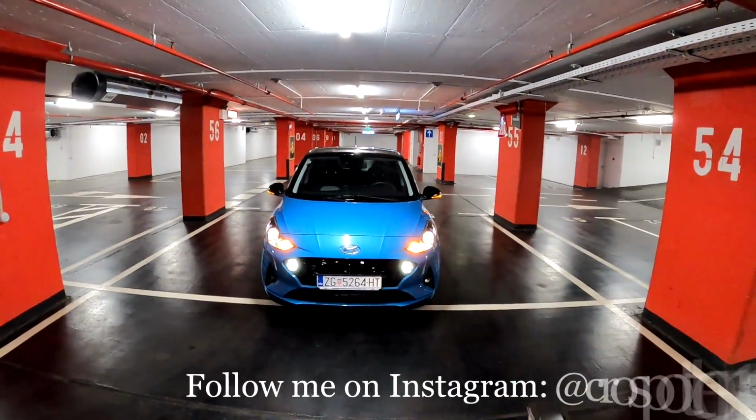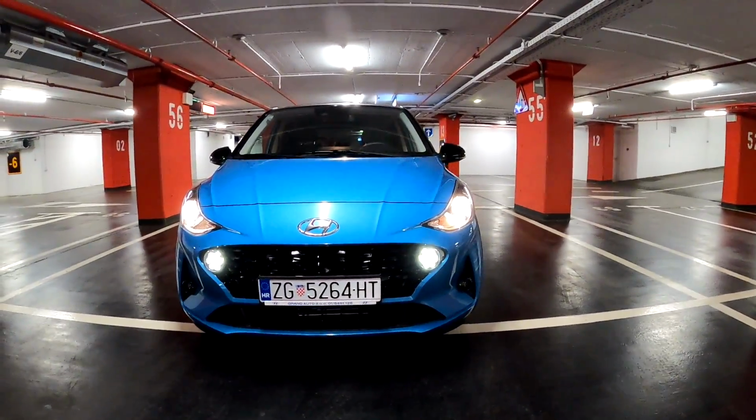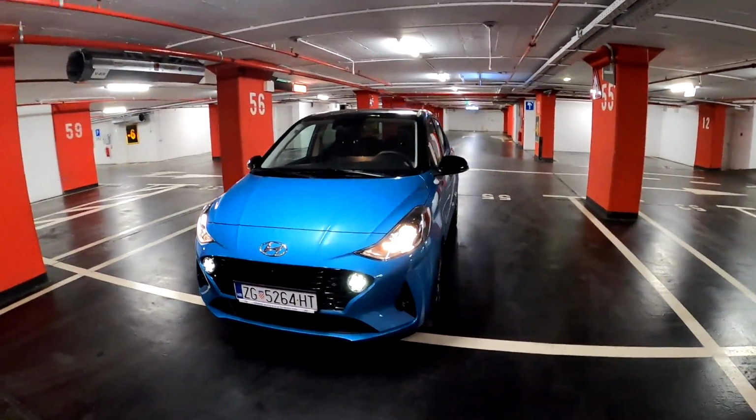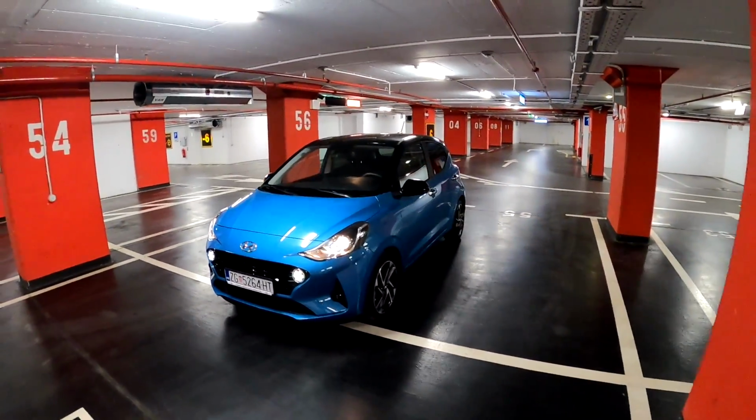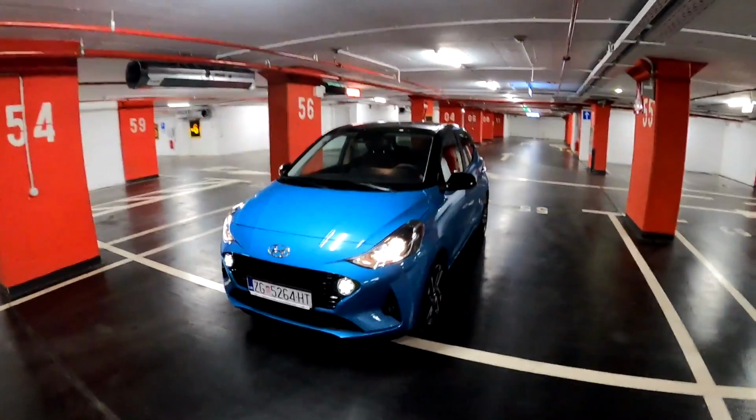And today we're gonna go on a night point of view drive with this car. So the all-new Hyundai i10 new generation model, looking very sharp, very nice and aggressive. And let's check it out.